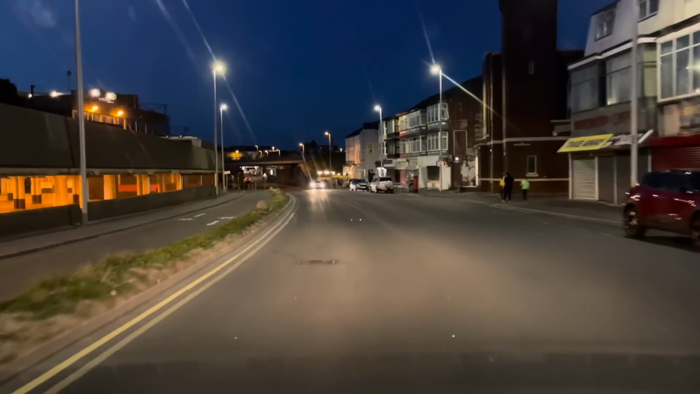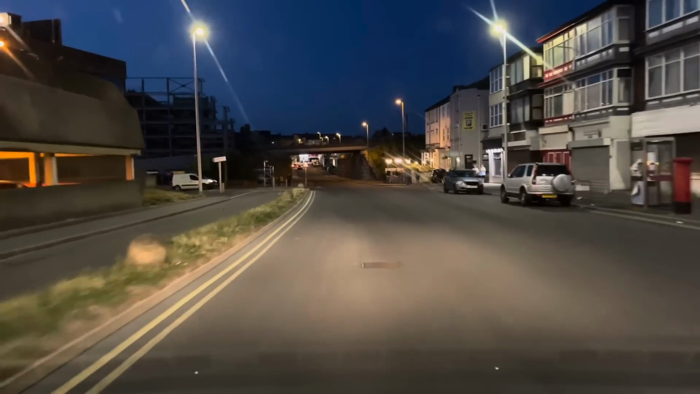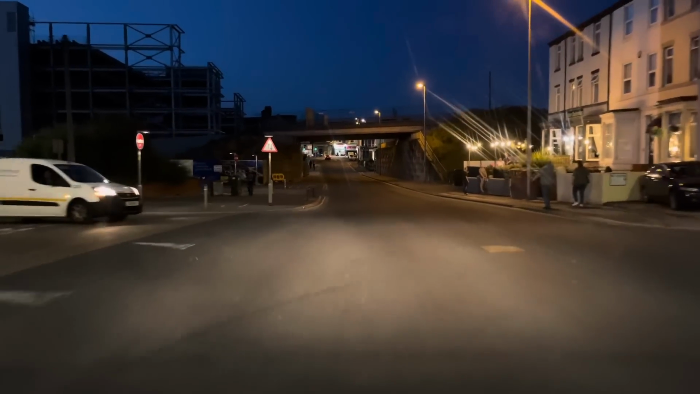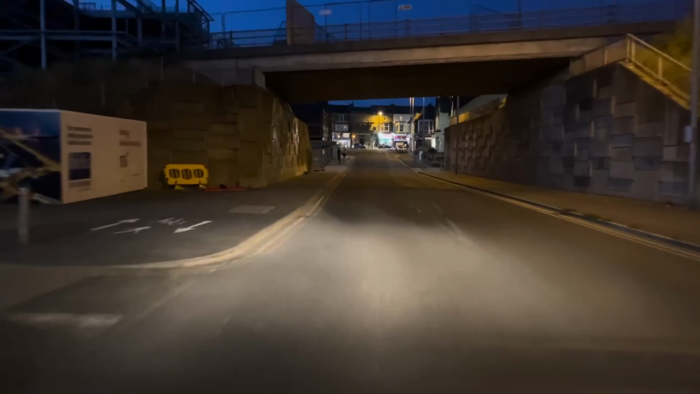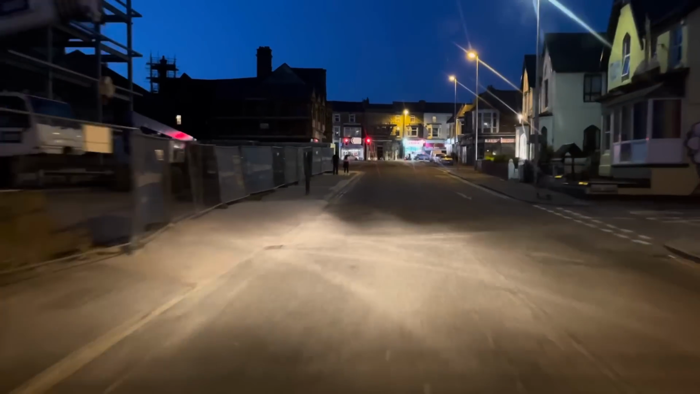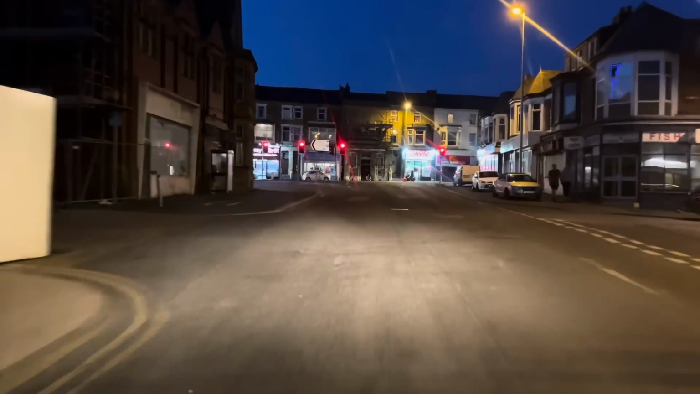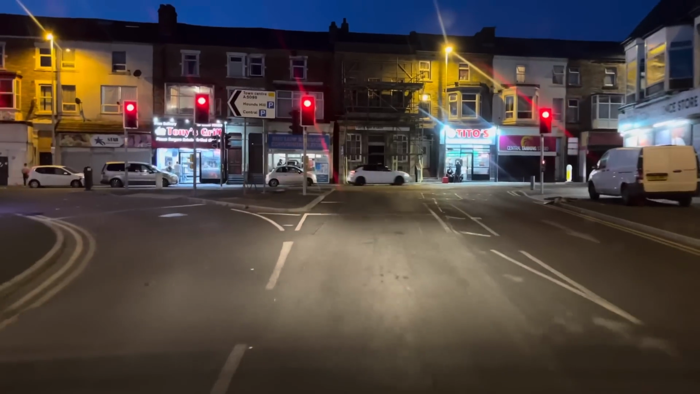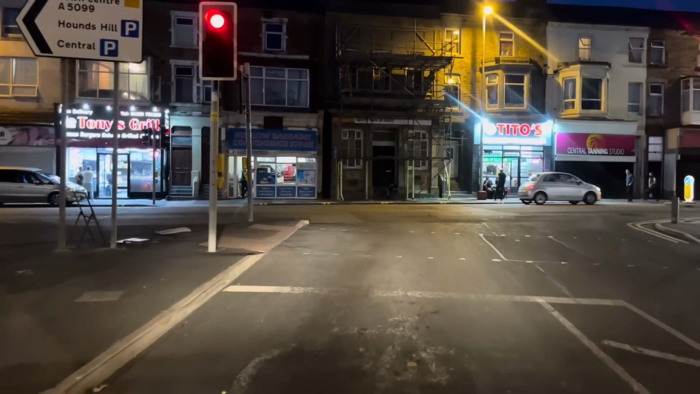Loud music coming from the Stanley. You can see the car park on the left-hand side. Look at that, the car park. That's a new multi-storey car park. It's the first phase of the Blackpool Central development. It's going to take a long time to finish it though, because like I said, they have to knock down the police station and the Magistrates' Court, so they need to move.